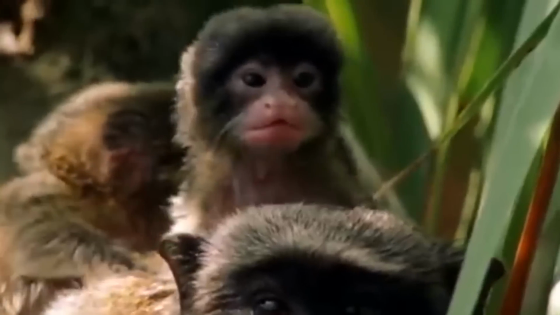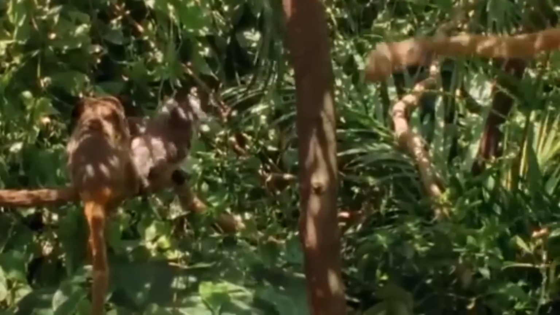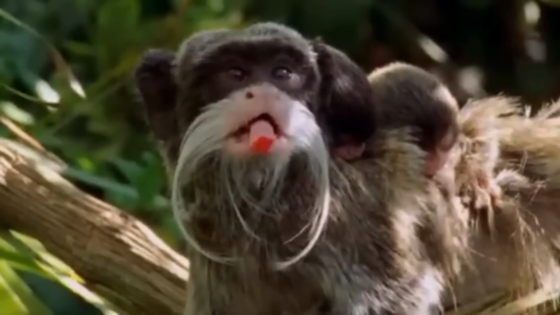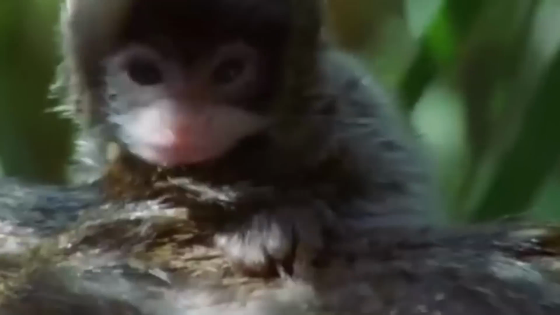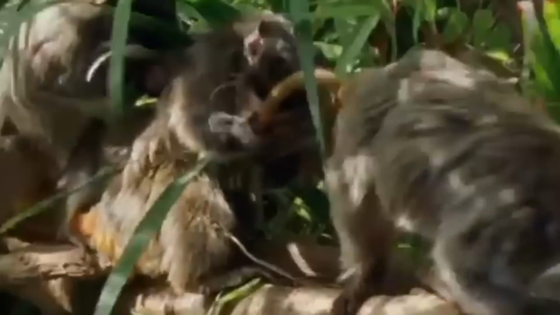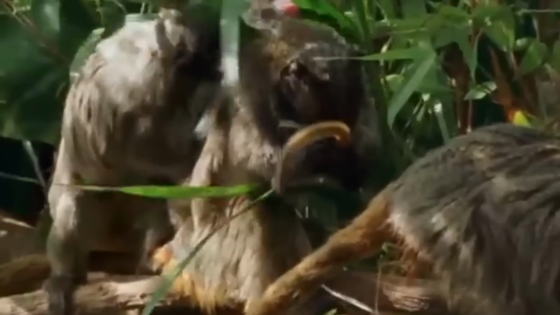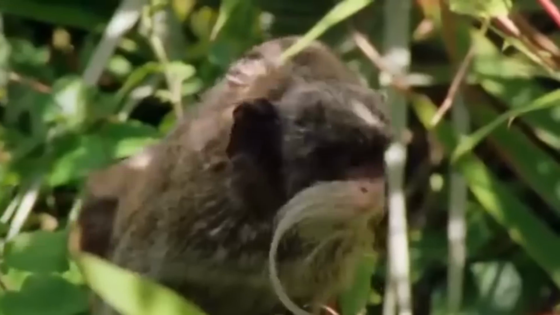Emperor Tamarin. These cheeky little creatures are emperor tamarins, and boy, are they a sight to behold. In this incredible video, we get a glimpse of their extravagant mustaches, resembling a certain emperor's style. These tiny monkeys, found exclusively in the vast Amazon rainforest, are known for their playful nature and impressive acrobatics. With their long tails and distinctive white mustaches, emperor tamarins truly rock the jungle runway.